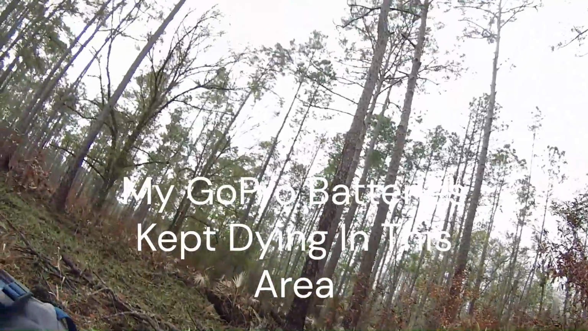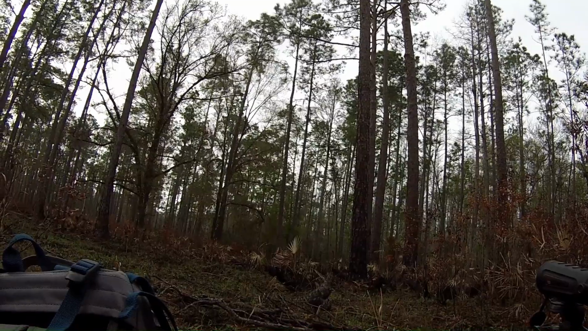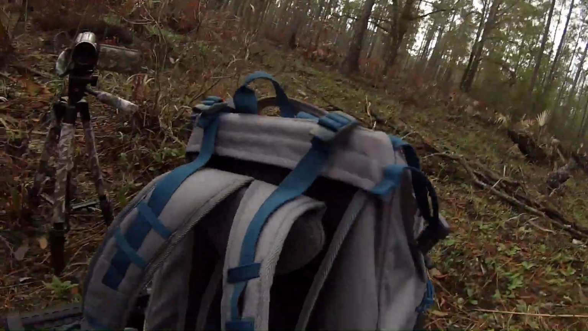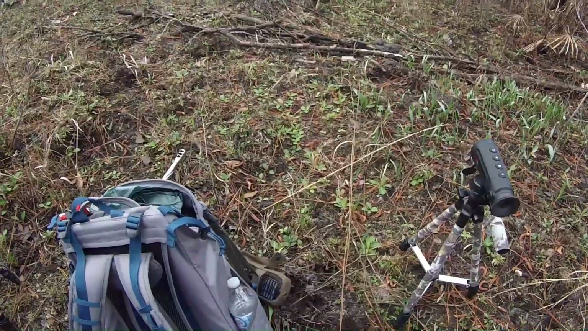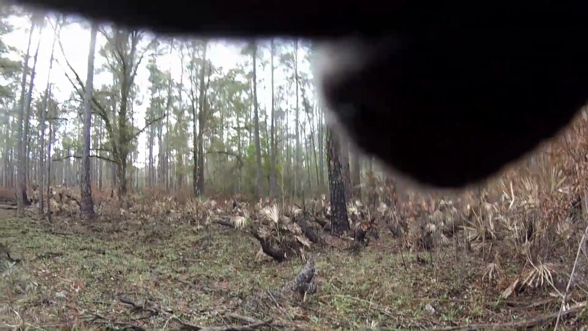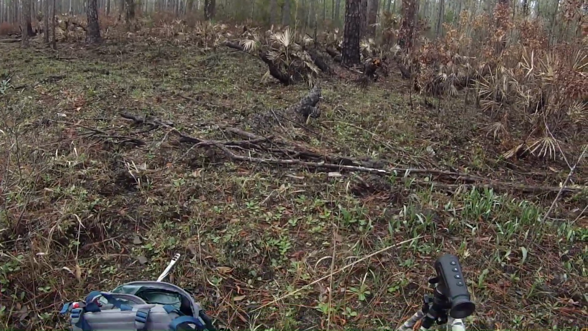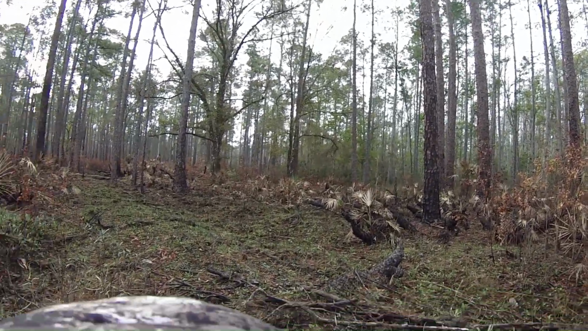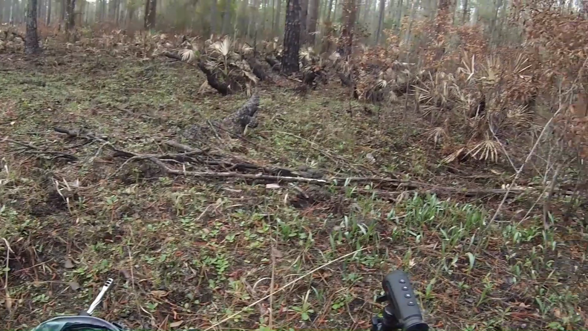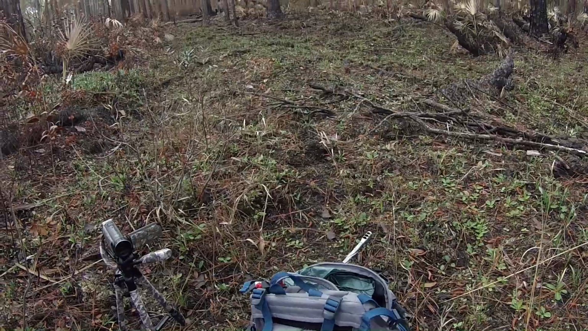Okay, I'll change out the GoPro battery again. Alright, so the GoPro died on me while I was standing here looking at this footprint, while I was filming it and measuring it. So this one issue we have is with batteries. Alright, so I'm filming again with the GoPro.